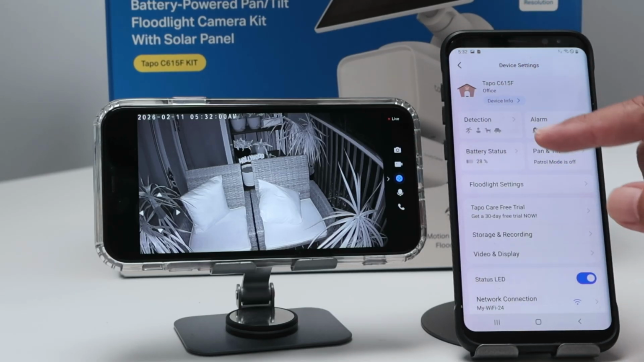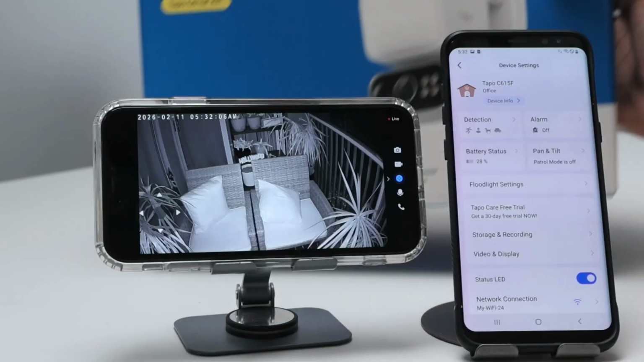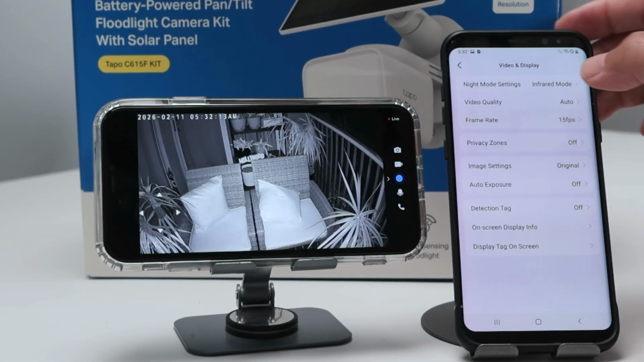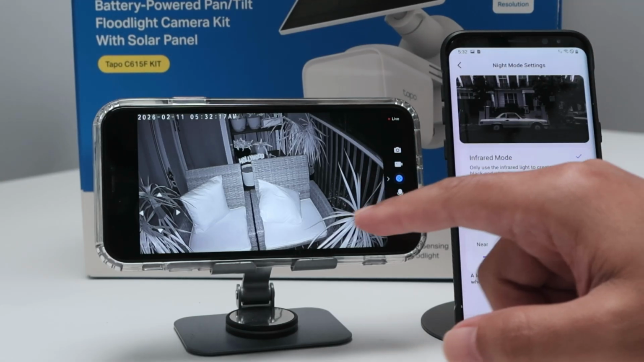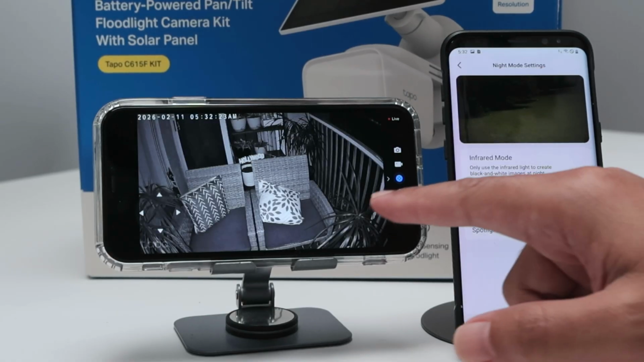And then you have here the control of the spotlight and infrared light, which is different. It's in a different location. So you just need to come here to the video and display. And from here you see night mode settings, infrared mode right now. There we go. So you're gonna see black and white. And if you change here to full color mode, you see the spotlight is going to turn on.